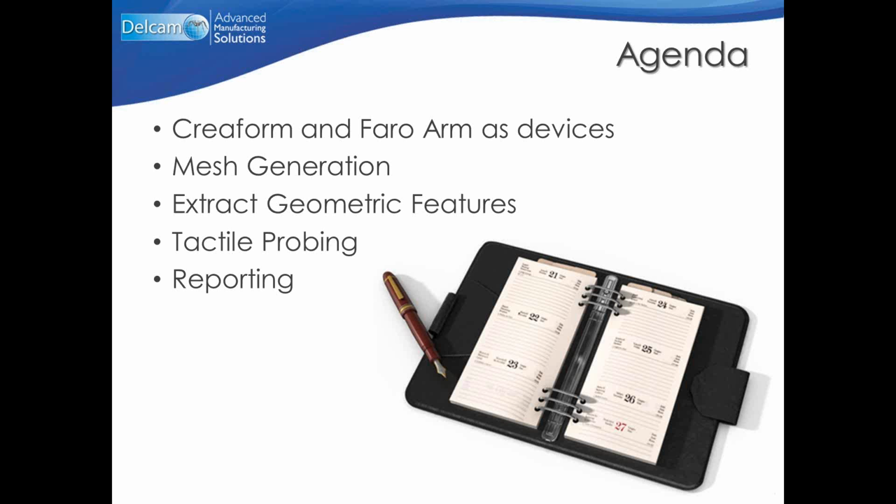I will then show you how PowerINSPECT can triangulate a point cloud so that we can obtain a mesh and extract geometric features from a point cloud or recognize determined features while scanning. Then I will give you a brief demonstration on how to combine the laser scanning inspection with the tactile one. And finally, I will show you how PowerINSPECT outputs all the results in the report.